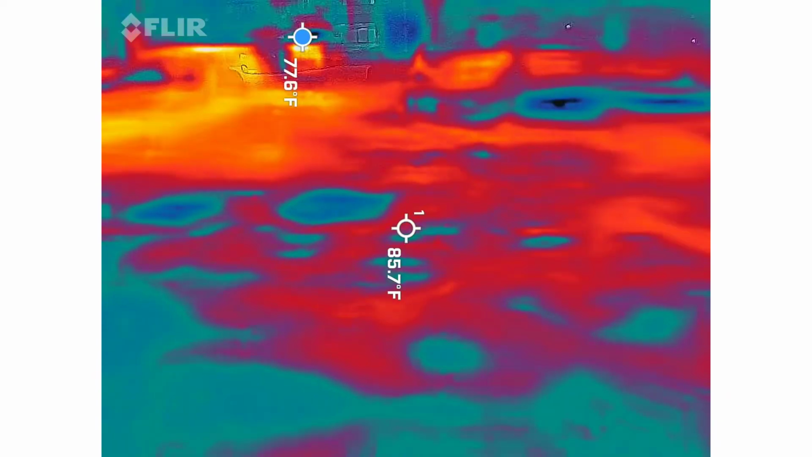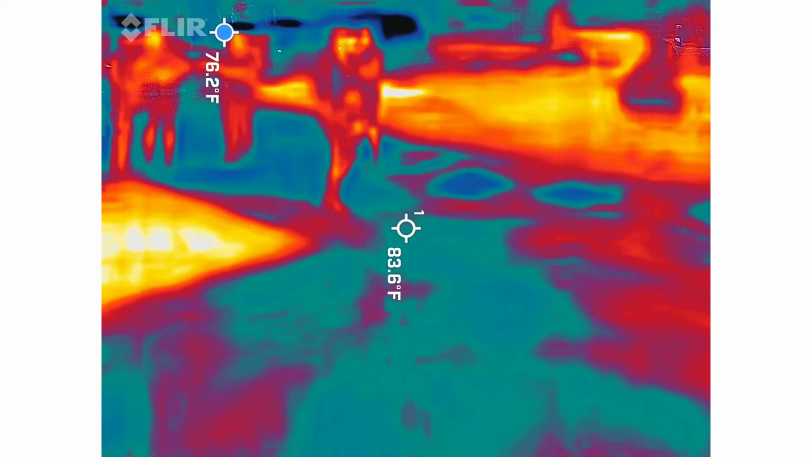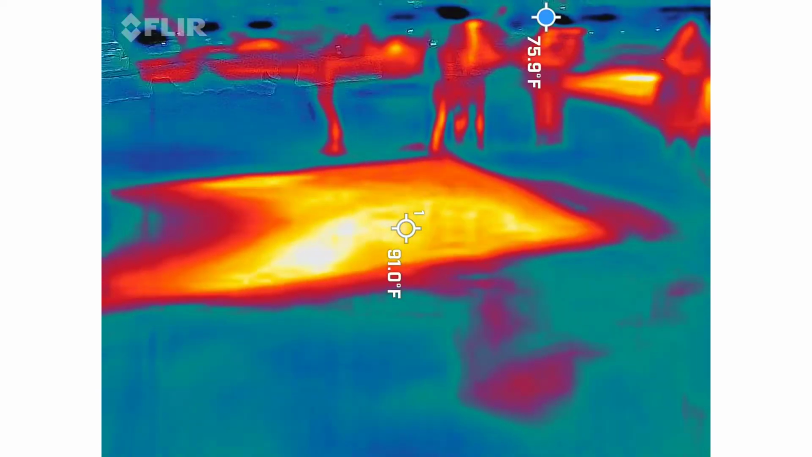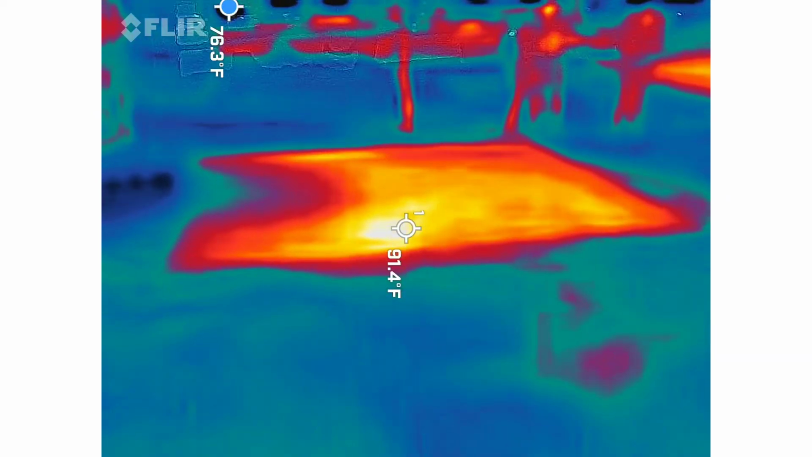Rice field. Rice field? What happened in the rice field?